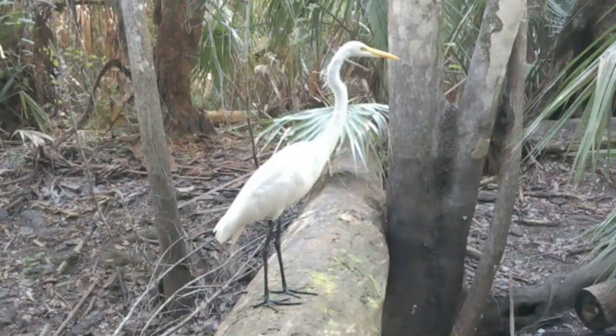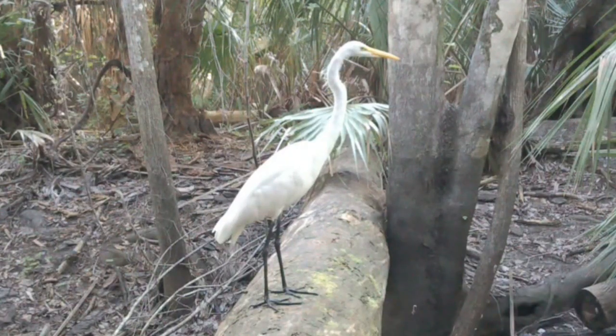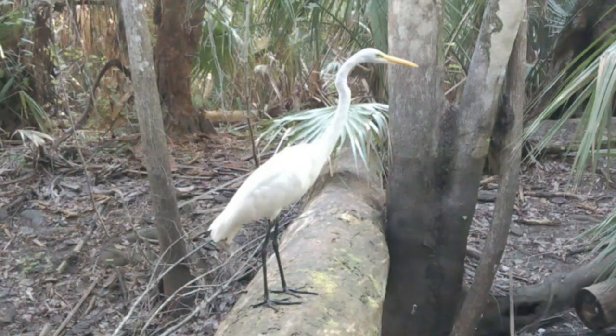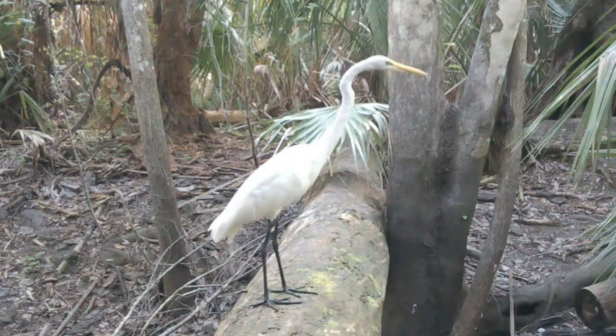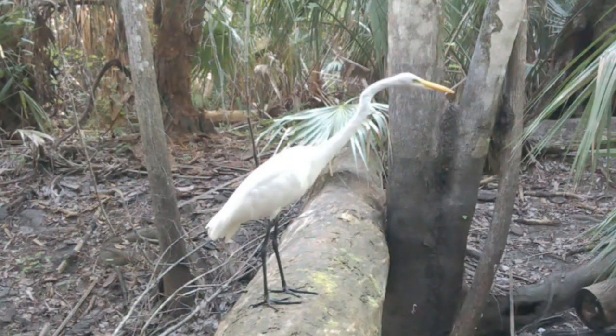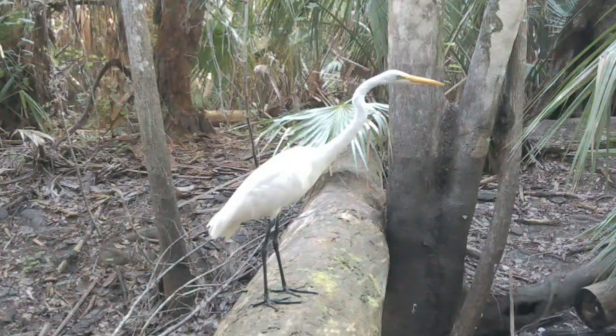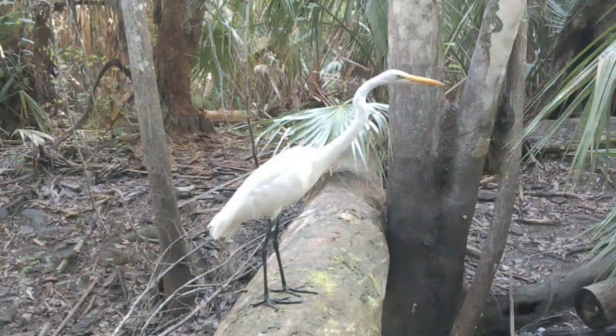Or maybe it's an egret. I don't know. I think it's a heron though. Anybody out there that knows, just leave a comment down there and let me know, because as you guys well know, I'm not a bird expert. I mean, I do know it is a bird. That's about it. Yeah, he's looking at something. I don't know what it was though. It was out of the shot of the camera.